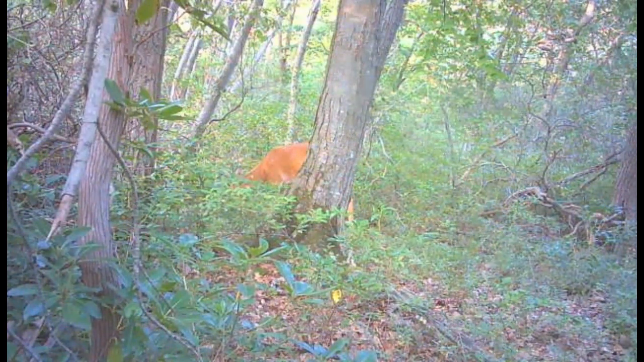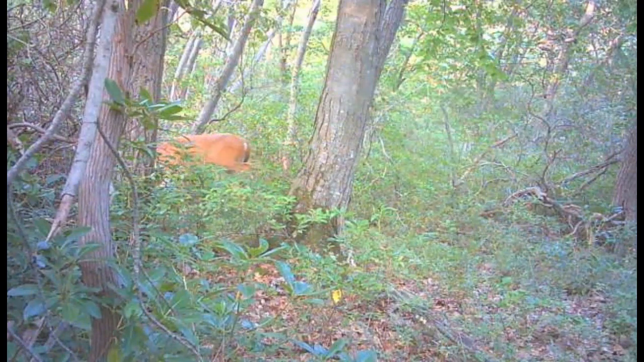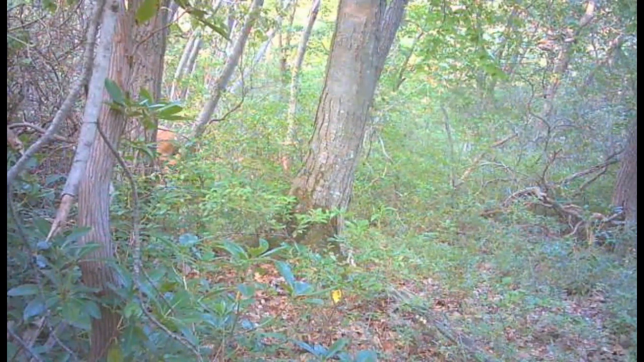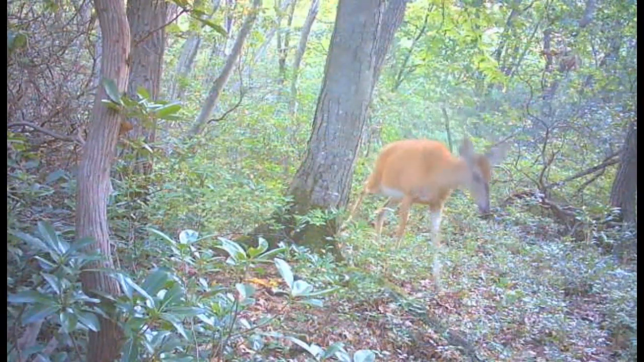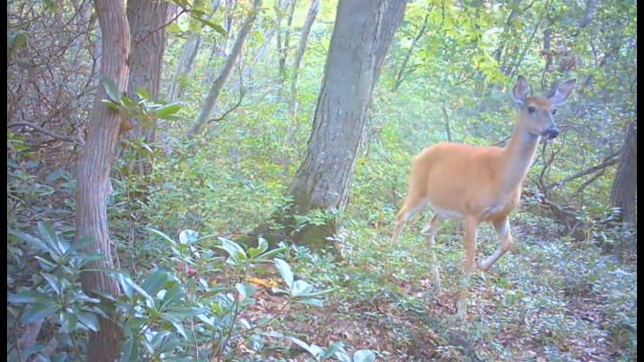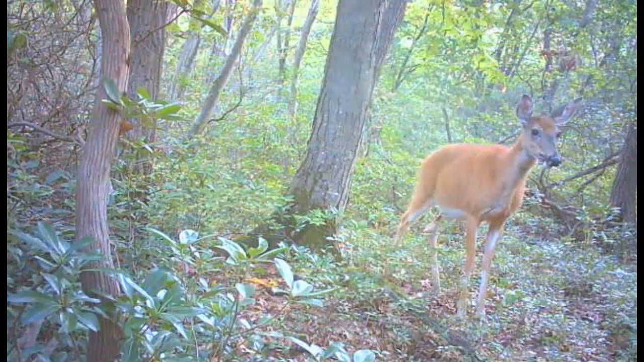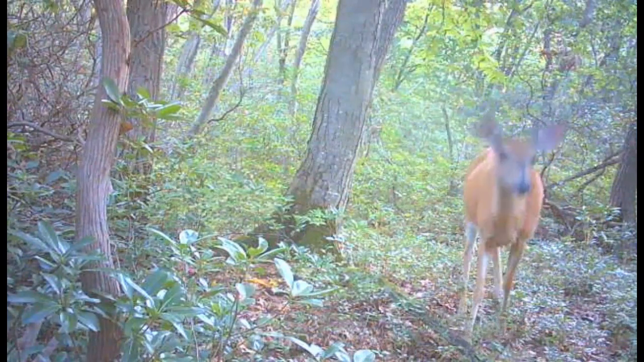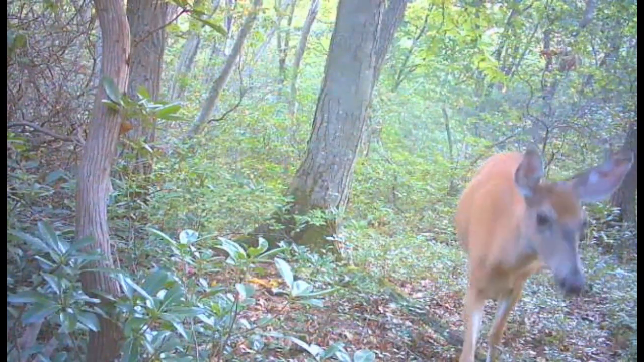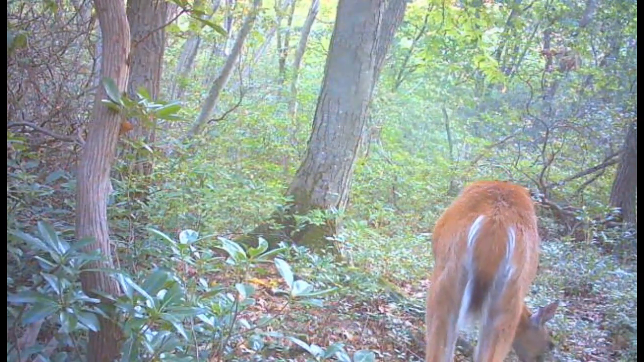Well, I am getting a few more bucks, at least on this camera, that are using the property here that aren't using the out front part of the property, just back here in the back, wandering through. And another big doe. One doe coming back the other way.